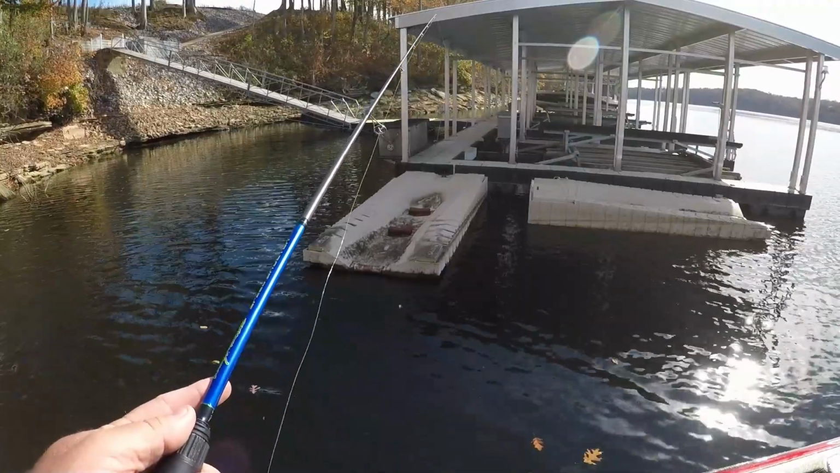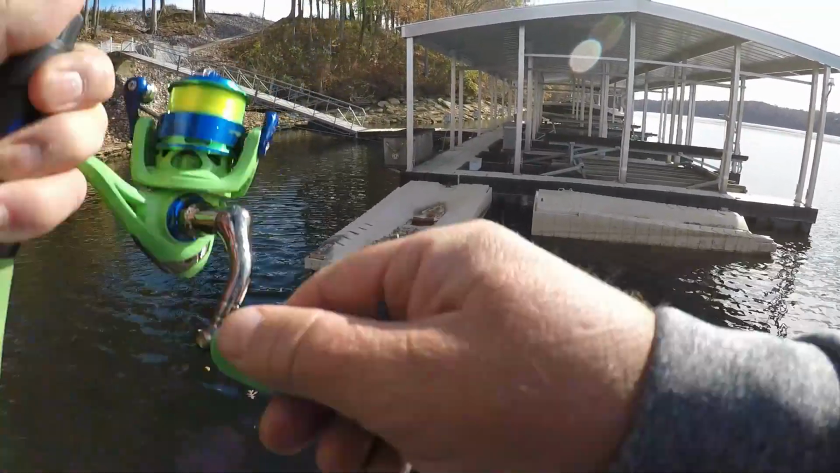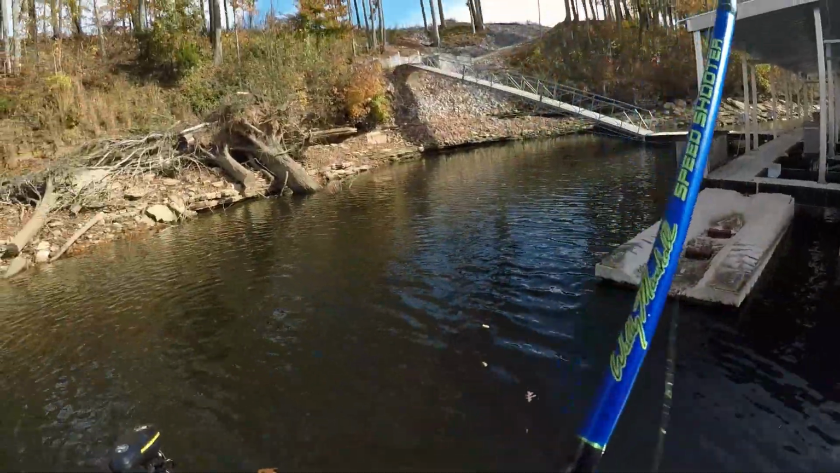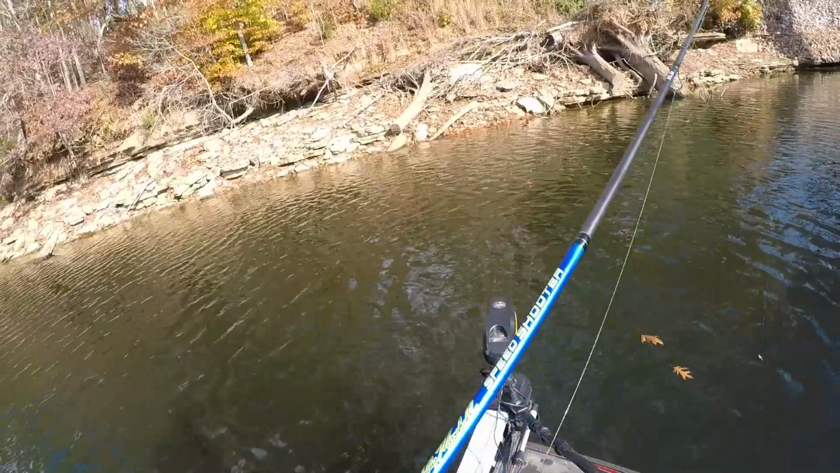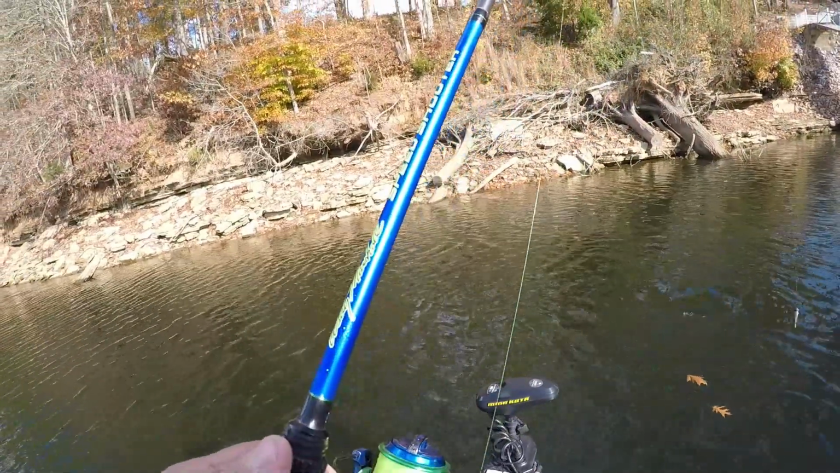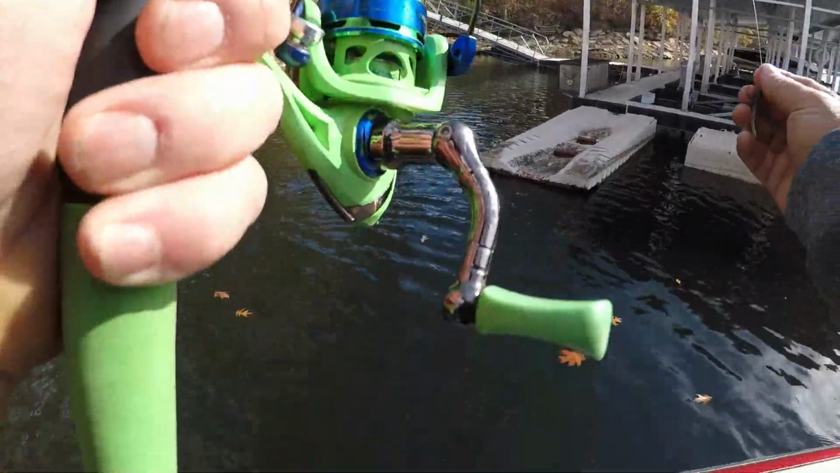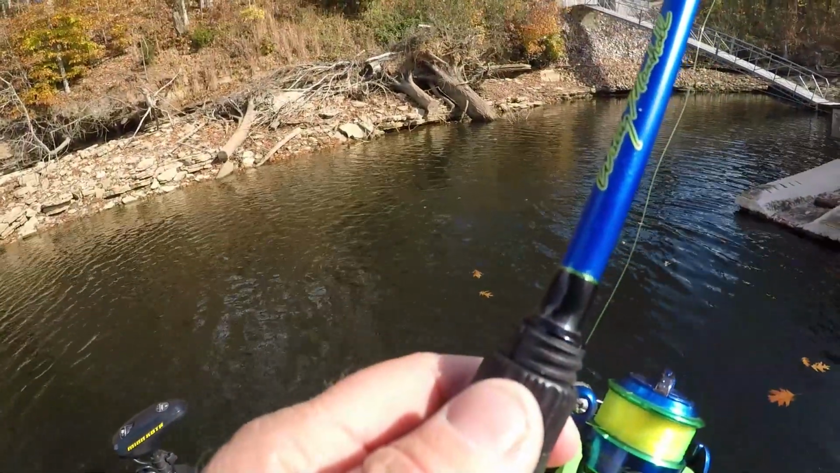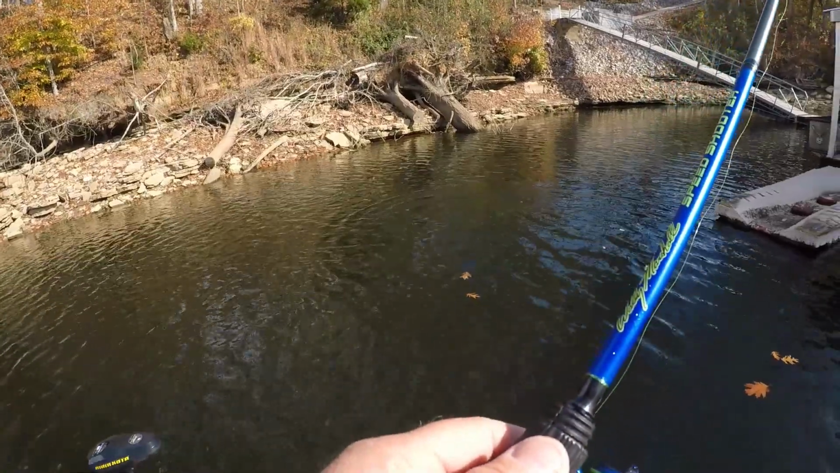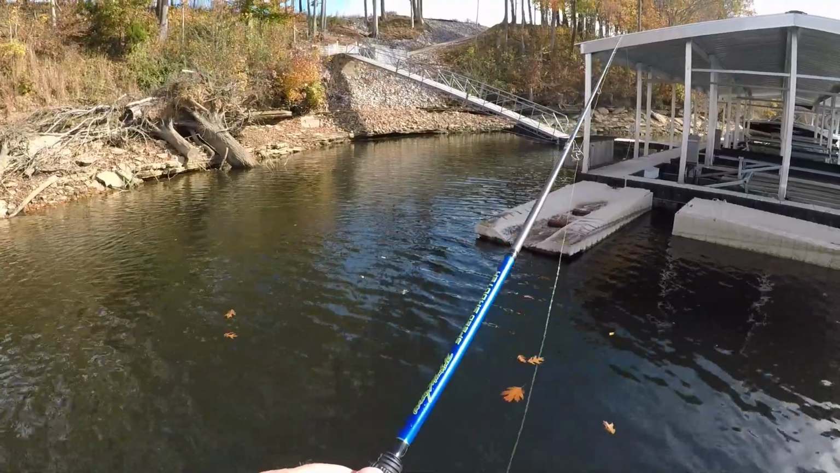We are a few weeks into the winter drawdown. They've been dropping the water about 6 to 8 inches a day for a few weeks now. And that moves the fish around quite a bit. Water temperature is still in the mid to lower 60s. And that could be why the fish are still a little bit finicky right now.